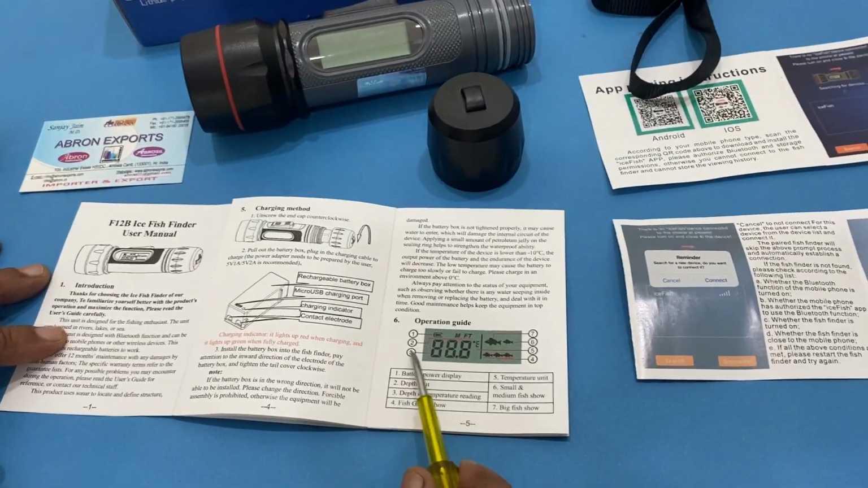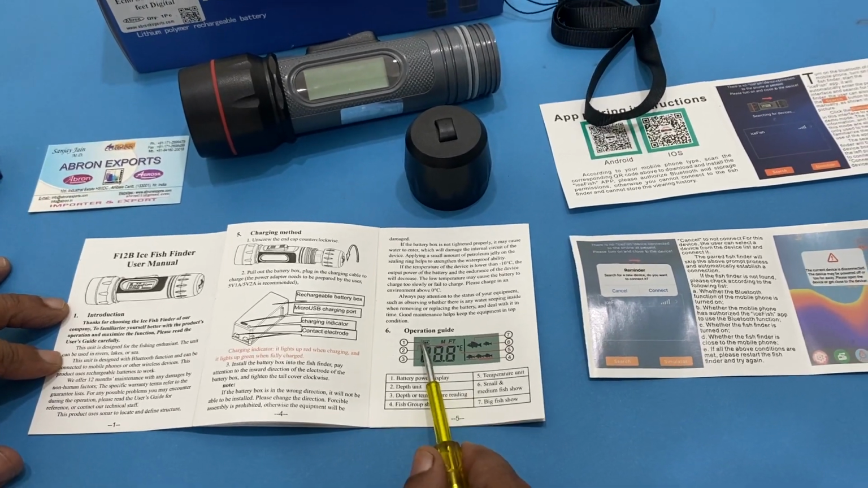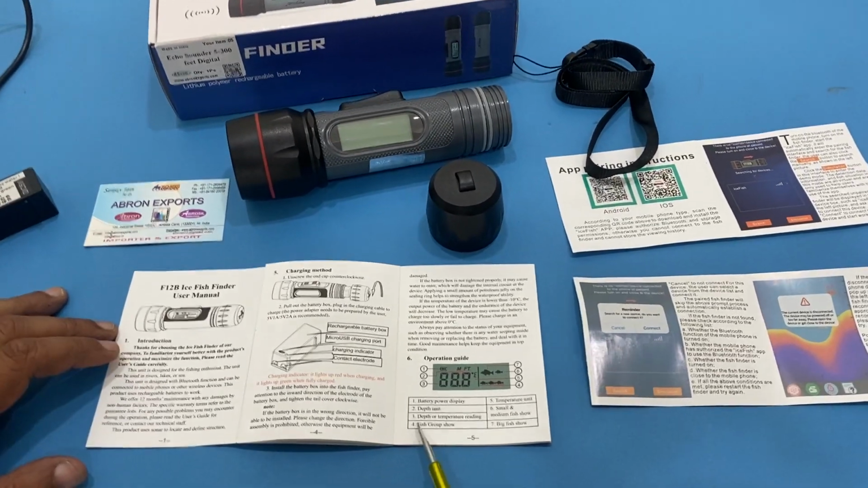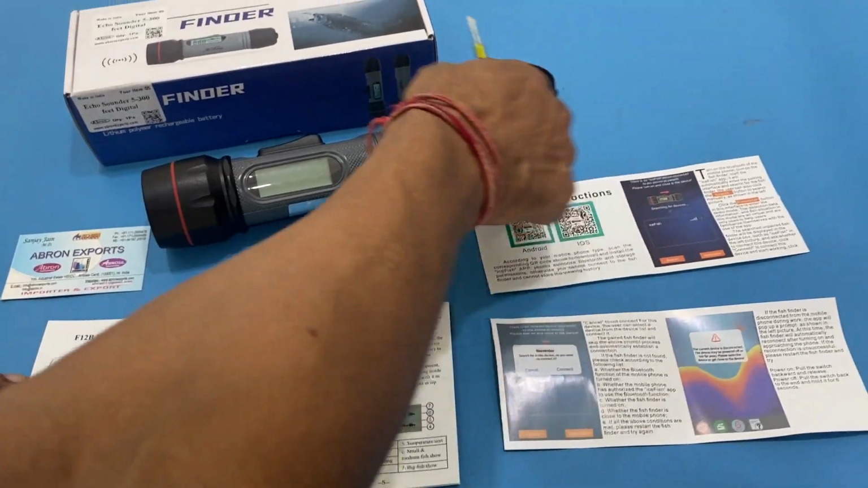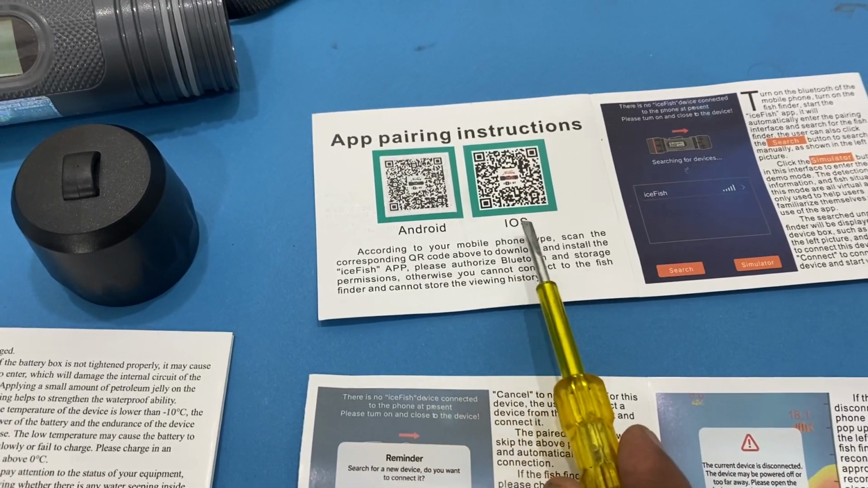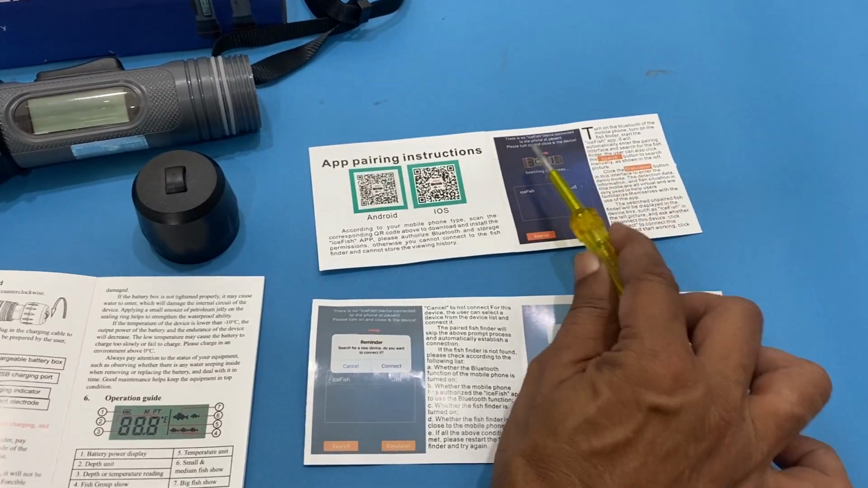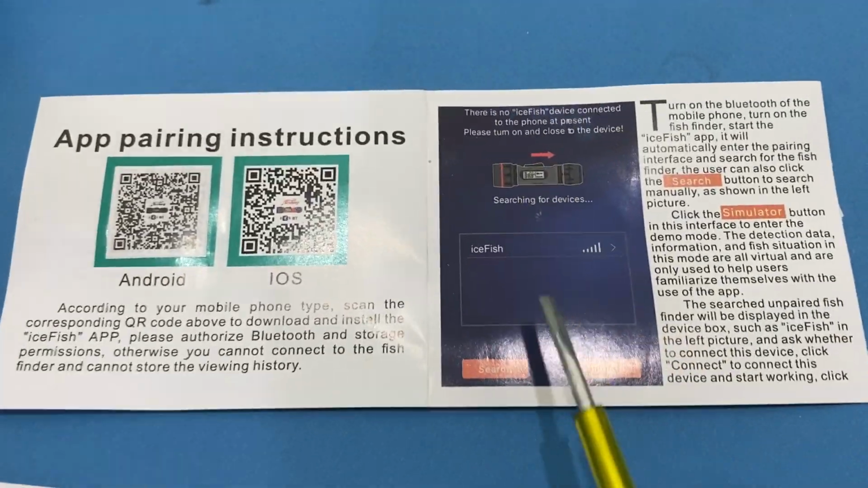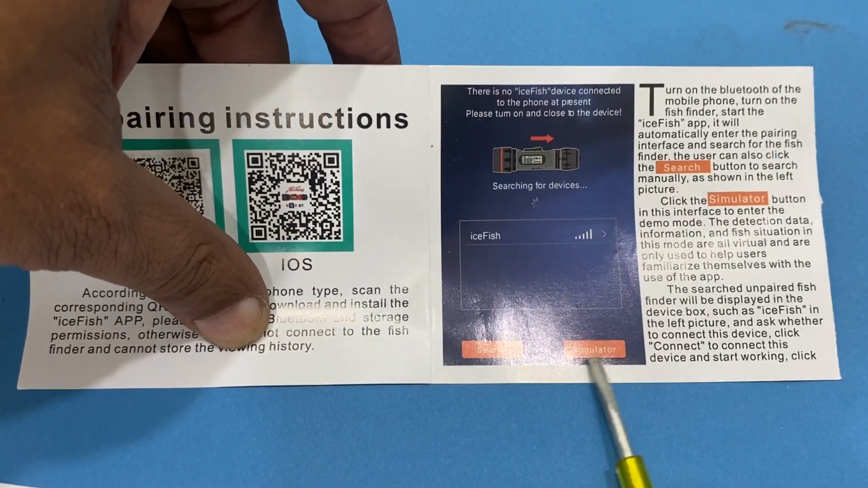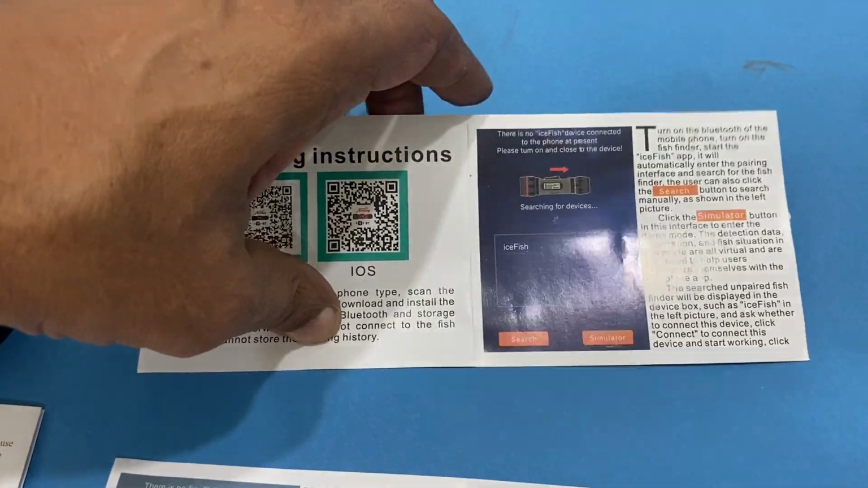This display shows the temperature in centigrade, the depth in meters and feet, battery status, big fish, small fish, smaller fish, and a group of fish. Then you can use the app. The depth can be seen on the app, either Android or iOS. If you scan this, it will automatically open the app. Then you have to connect it to the app, and this is the simulator. If you connect to the simulator, it tells you how to check the different things and how the working is.